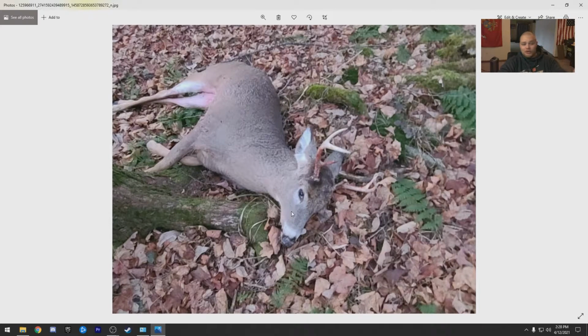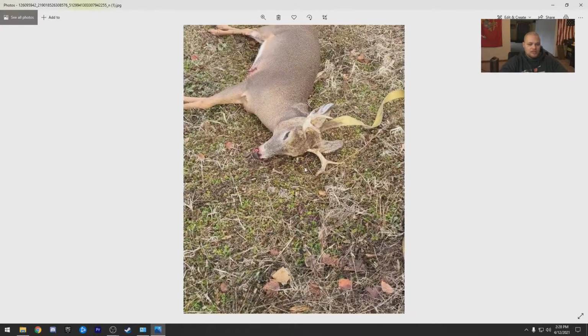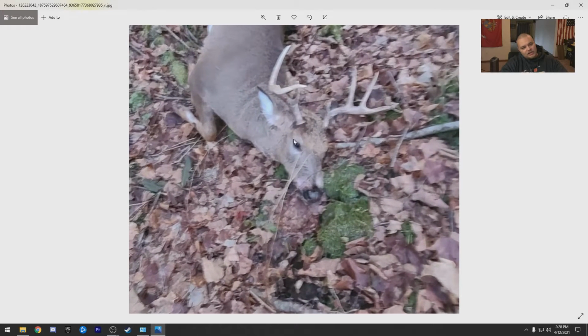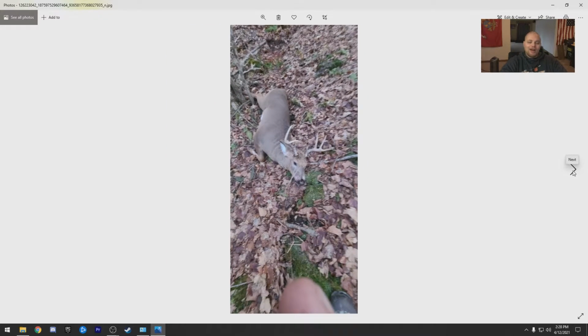I know there was like a first deer. This might have been it. Congrats. There's a couple of freezer stuffers there. There's another one. Congratulations. I'm assuming this is from Wisconsin's rifle season. Just guessing. Oh, there's a good one. That's a good looking buck there. Oh, you got some broken tines. You've been out fighting a bit. Good looking deer. Congratulations to everyone that's sending these success photos.